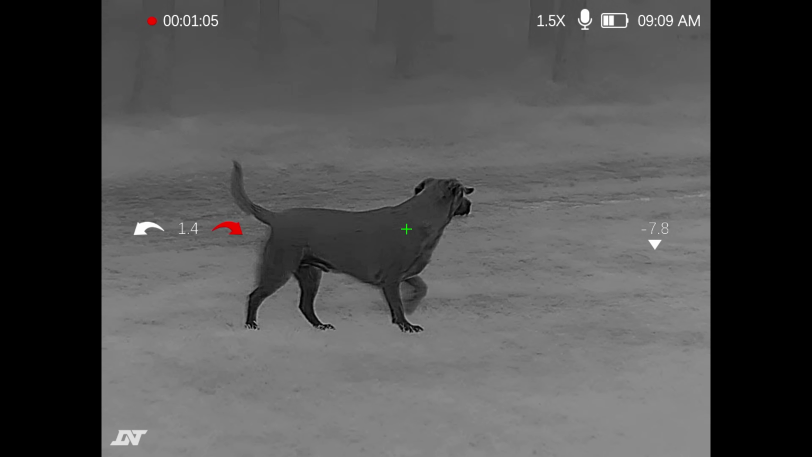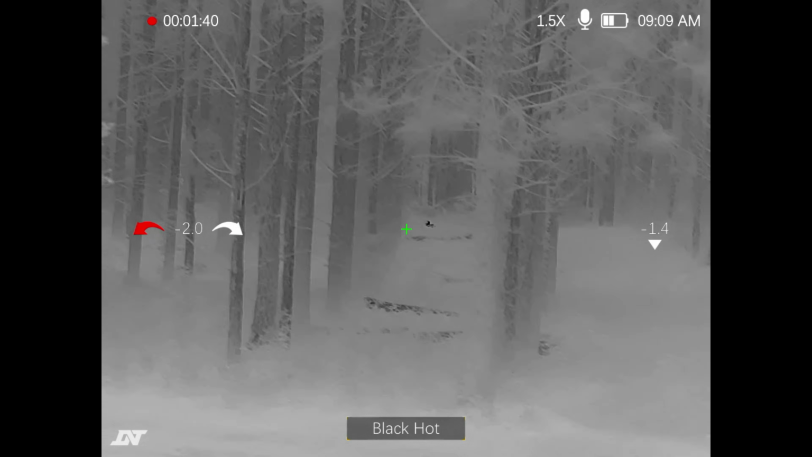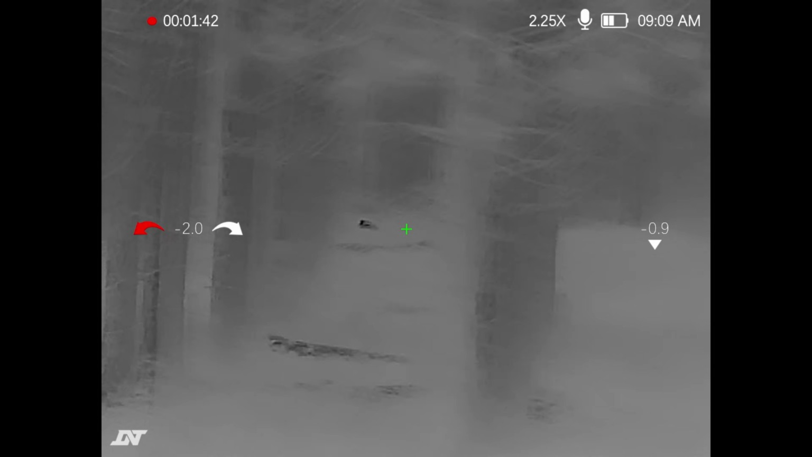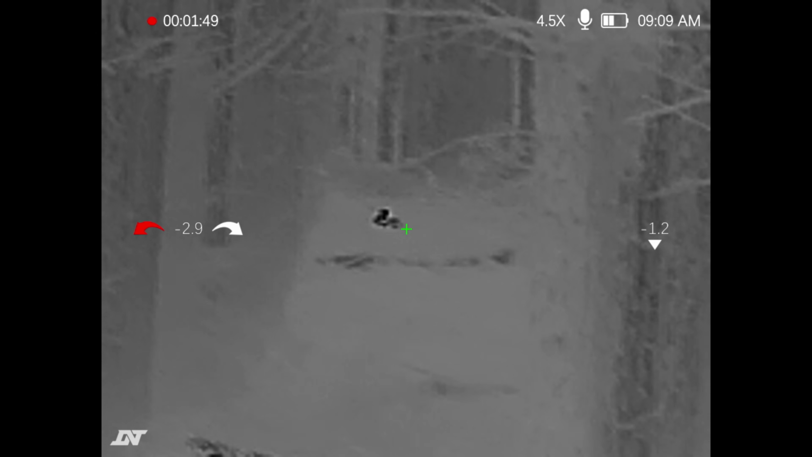Now look, he notices something's out in the woods. Sure enough, I zoomed in. There is a rabbit out there. He noticed it, even though it's dark. Now you're going to notice it says 9:09 a.m. up there. I forgot to change the time on this. This is actually after 9 o'clock at night, so pitch black dark.